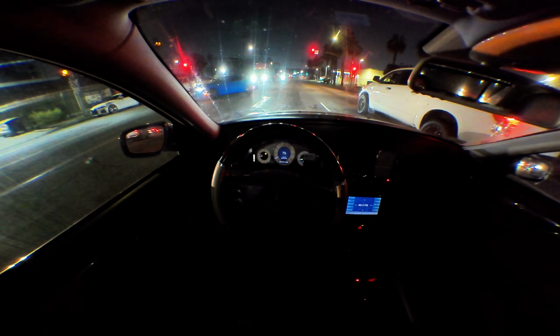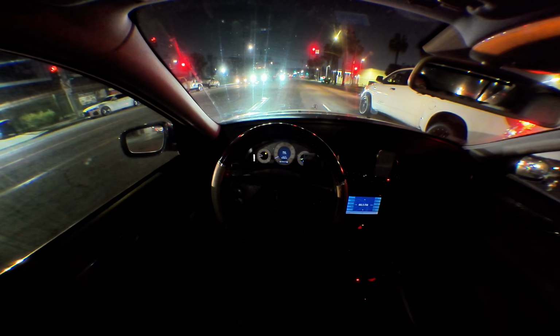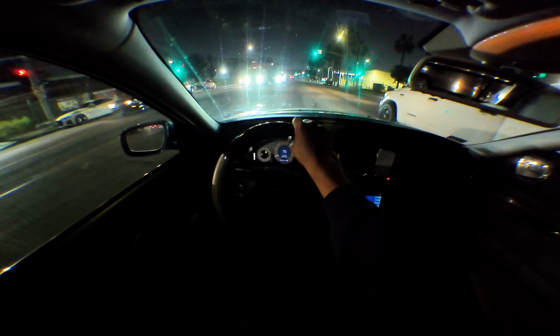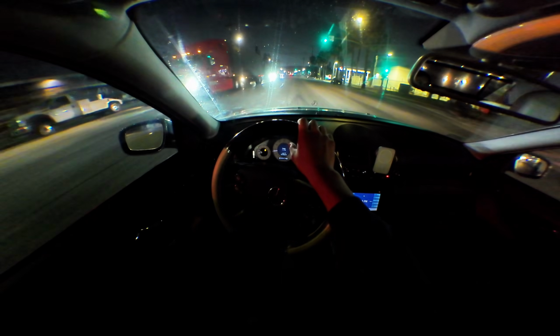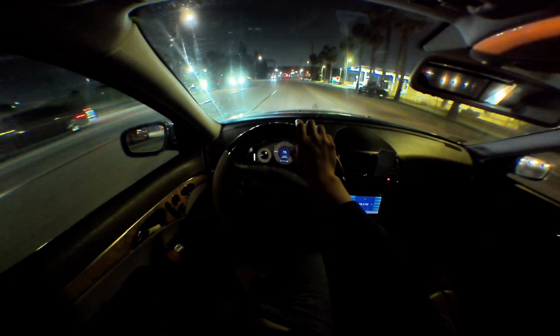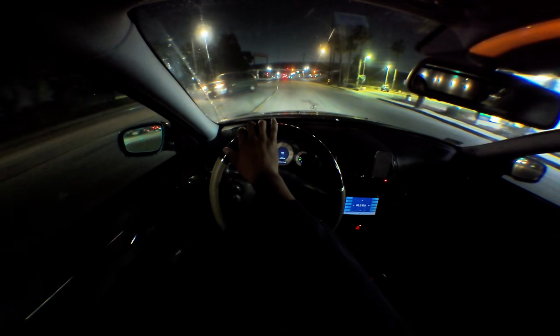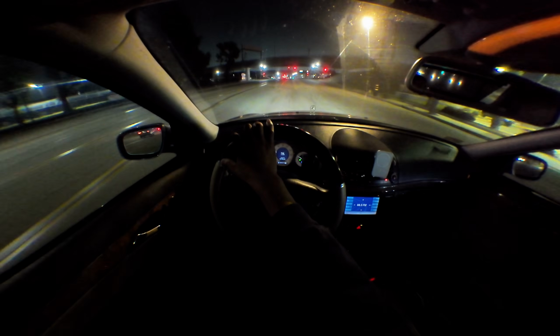The turn is so late. I know, it's so close to the thing. It's like if I go any closer to the line, they're gonna crash me. Oh, that boy. Hurry up, car, come on. Go, go, go, go, go, go. That's why I was like, I'm staying back here.